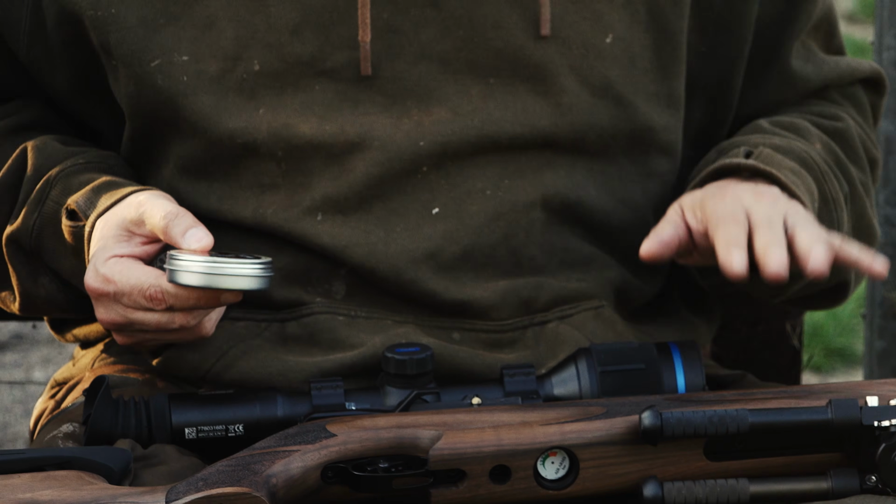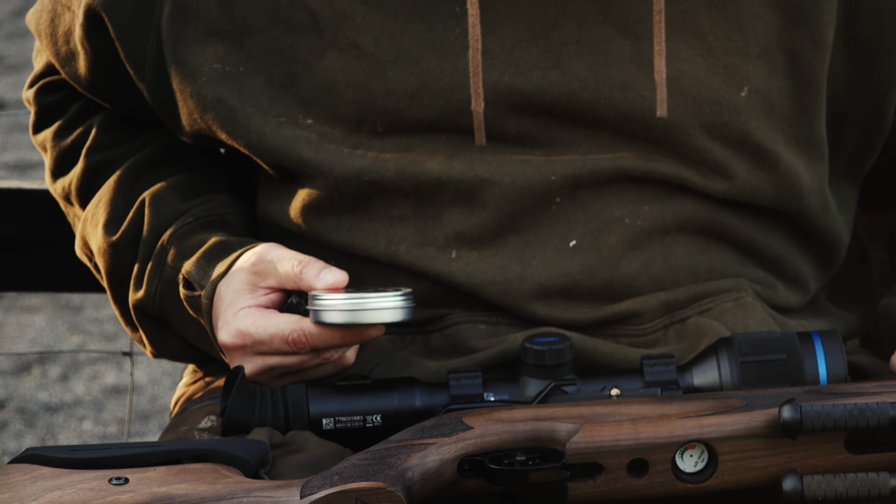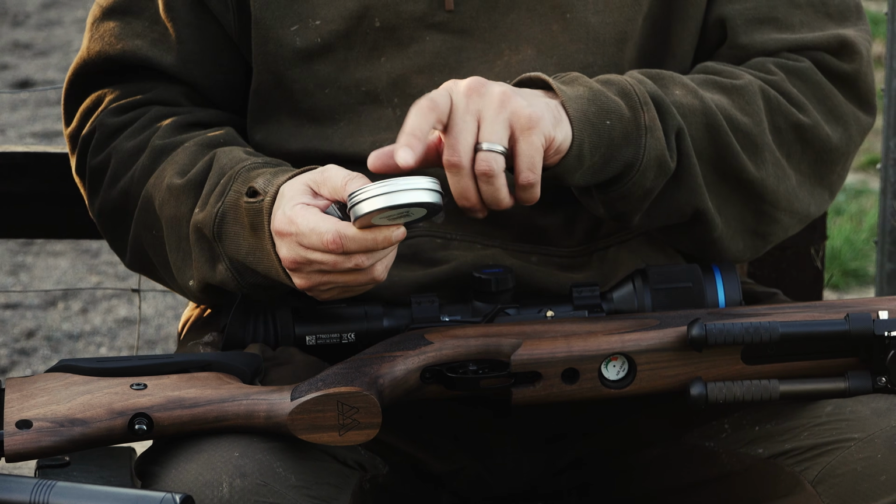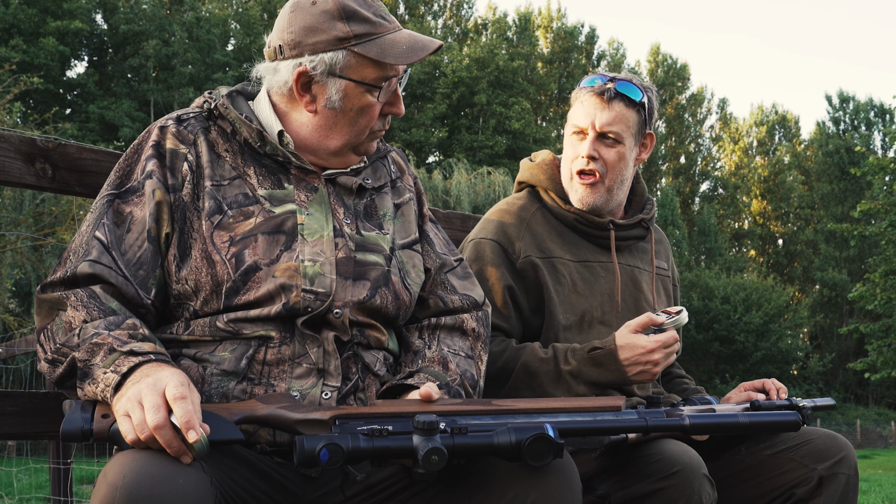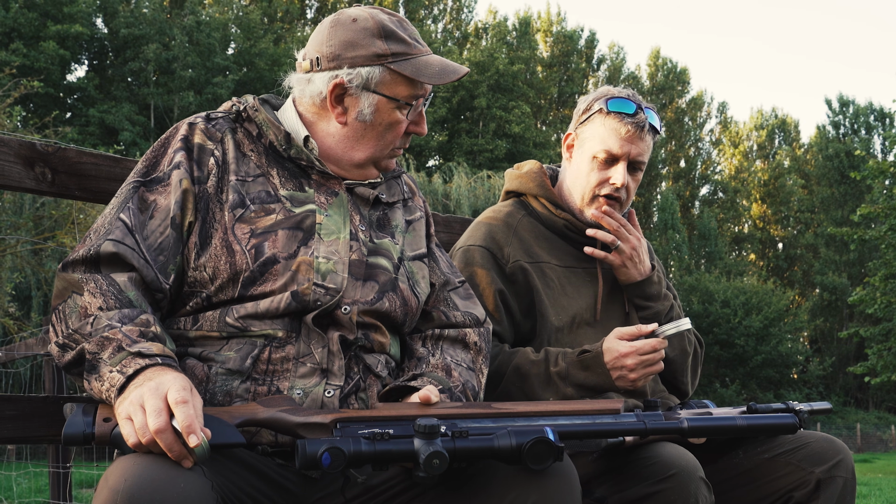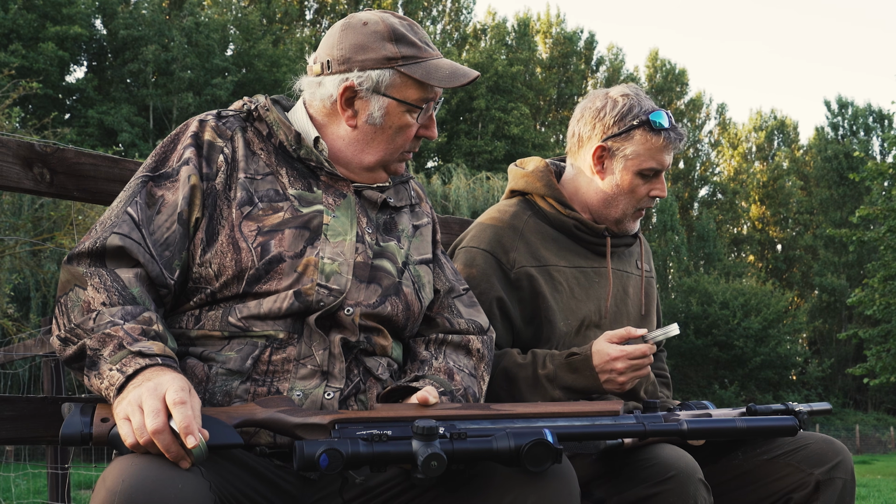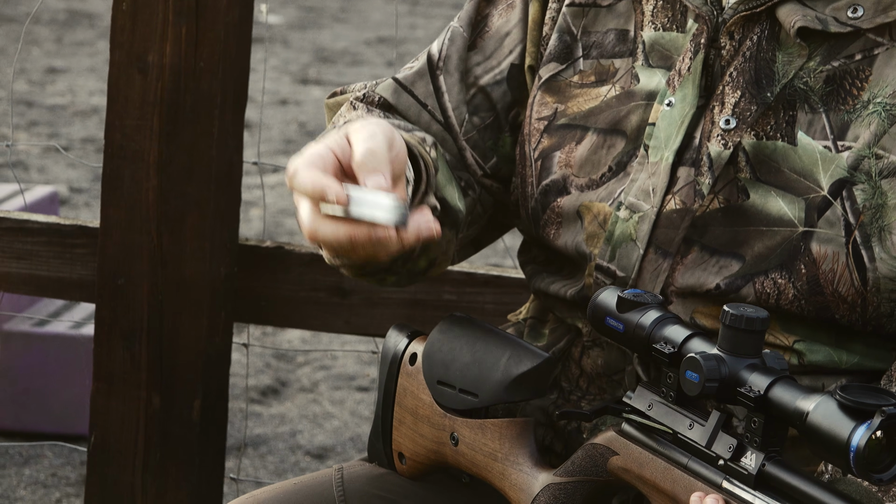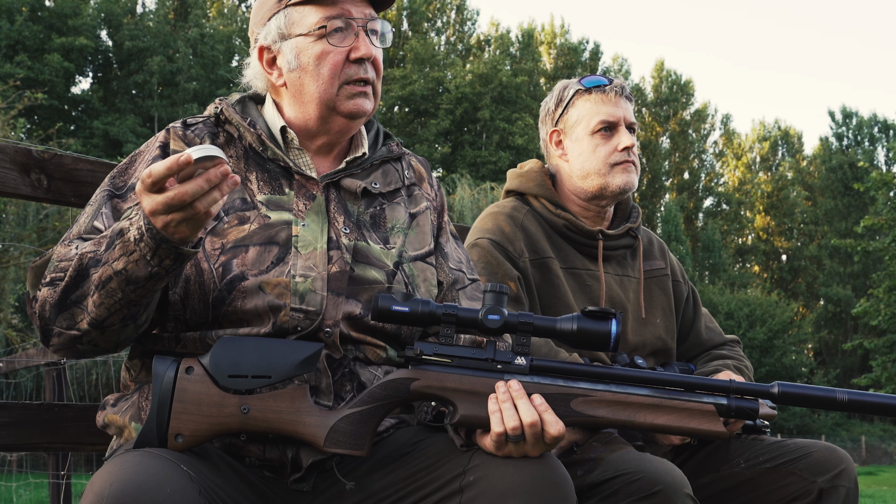I've only been shooting this rifle for about 2.5 months, and I've found these Golden Trophy FT heavies. I like using a heavy pellet. These are, I think, 9 grains, and this rifle absolutely loves them. Never forget, these pellets cost a penny each or whatever they cost.